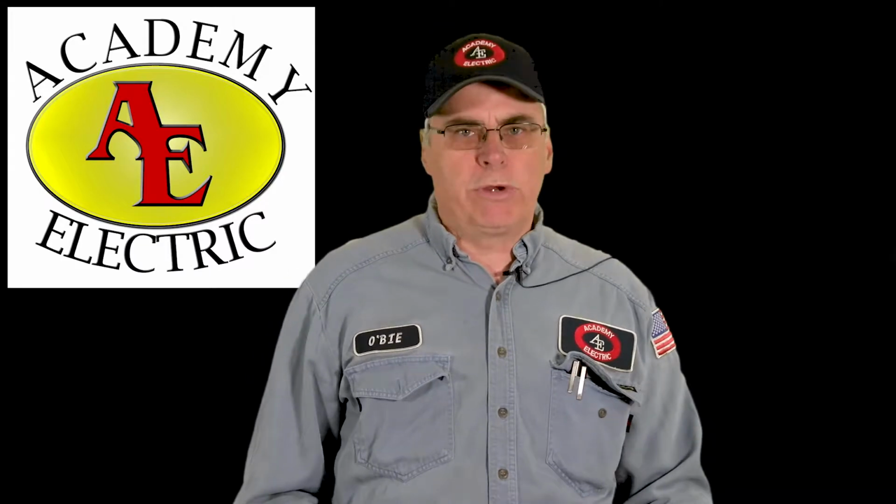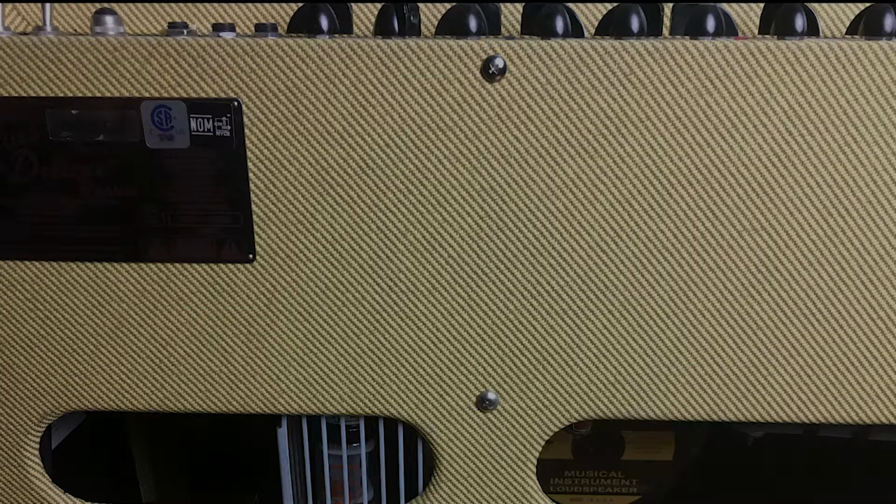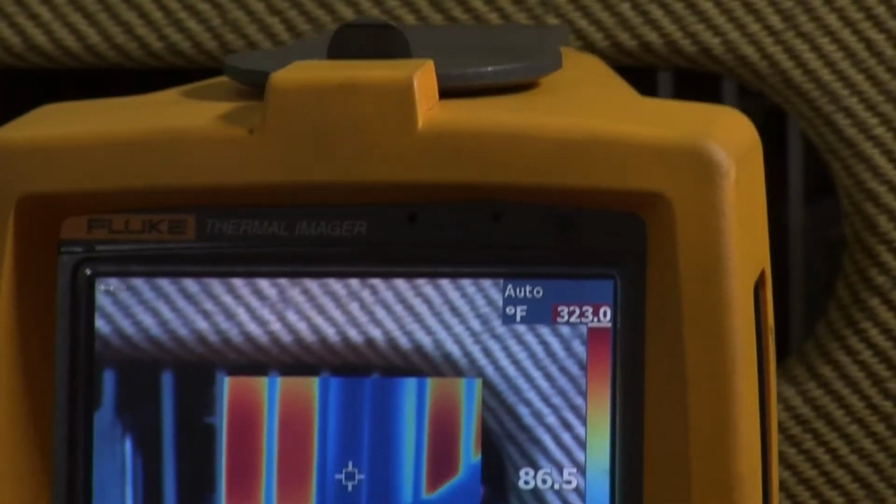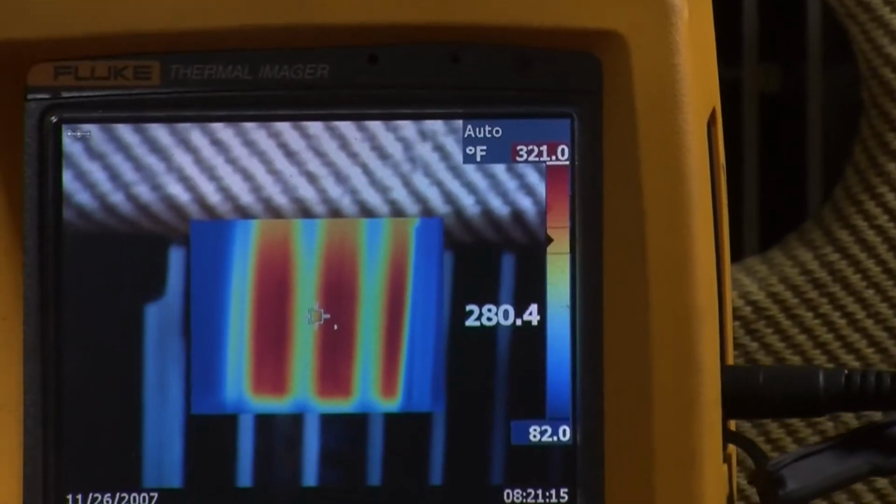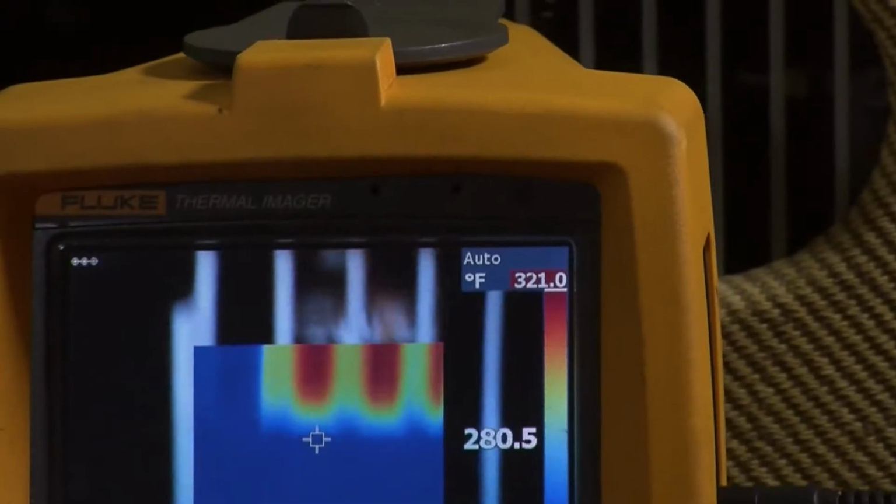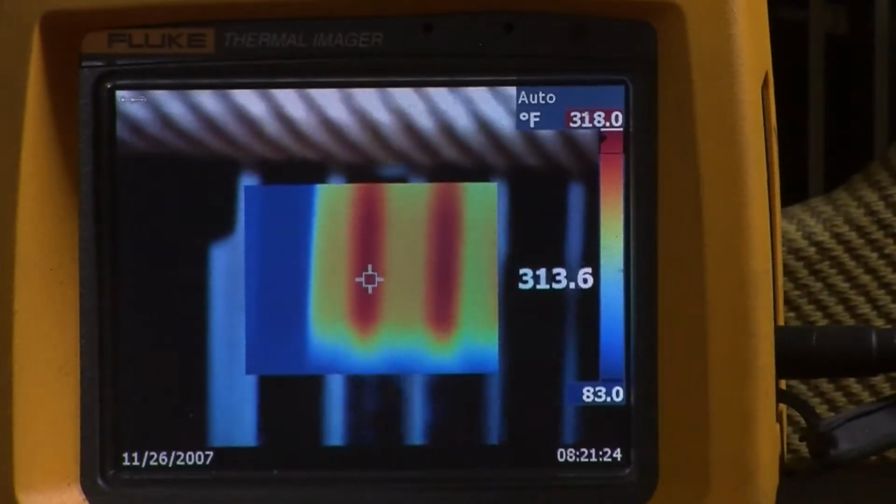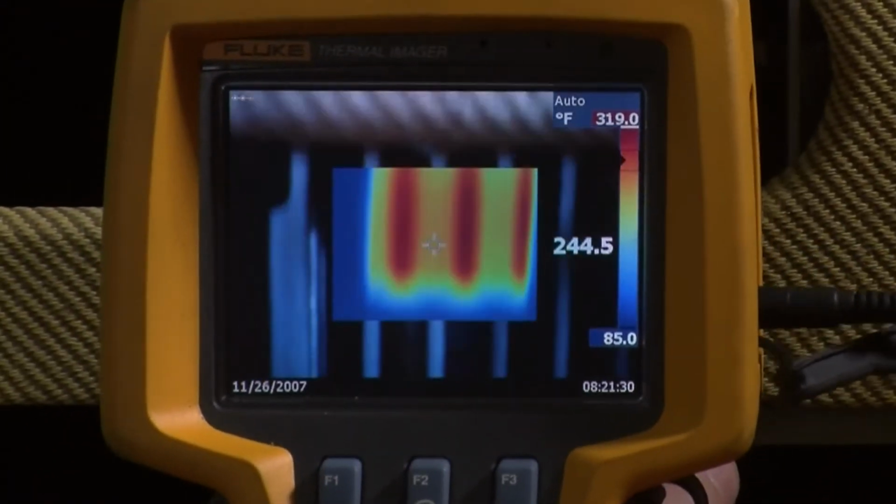I have another little demonstration that I want to do for you, and this is the back of an amplifier that we have here at the site, and you can see where the heat sinks are on the amplifier inside there, where the temperatures are actually going. Okay, the top of that screen is 324 degrees. And you can see when I move the camera around, we get to the real hot spots. And because of the color changes on that screen, you can see exactly where the problem is. And that's right where the heat sinks are on the amplifier. And that's what they're there for. Those heat sinks are there on the amplifier to get rid of heat. And that's exactly what this camera is showing us.